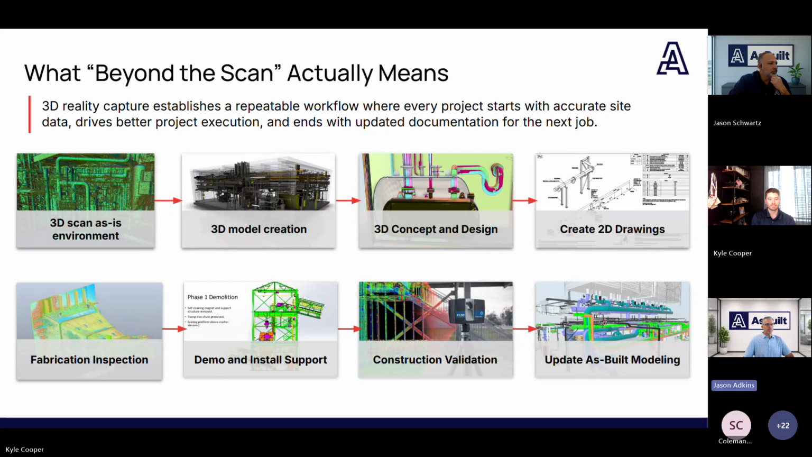Next thing would be moving into 3D concept and design. Once we have the 3D model, this becomes your design background. This lets the teams develop concepts and designs in the context of the as-is environment, what's actually at the facility. The other benefit of this is it's perfect for team and group collaboration. So now you can bring in safety and maintenance and operations, facility management.